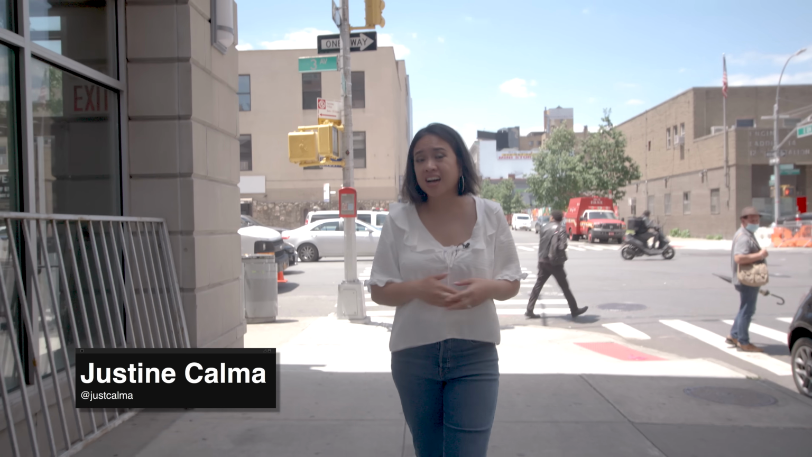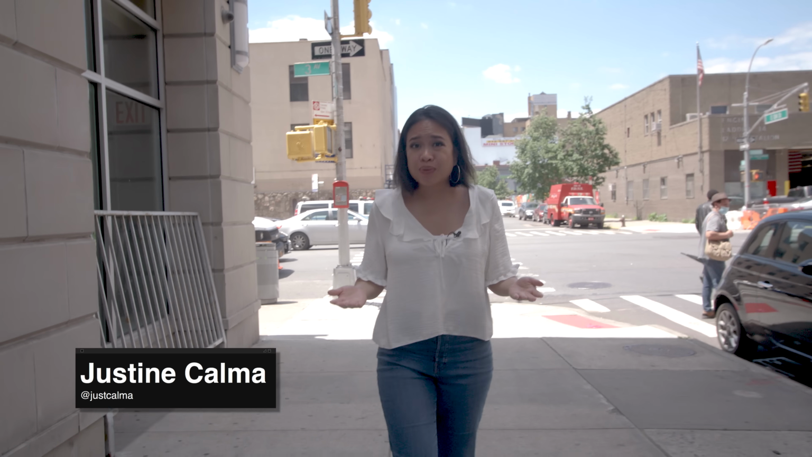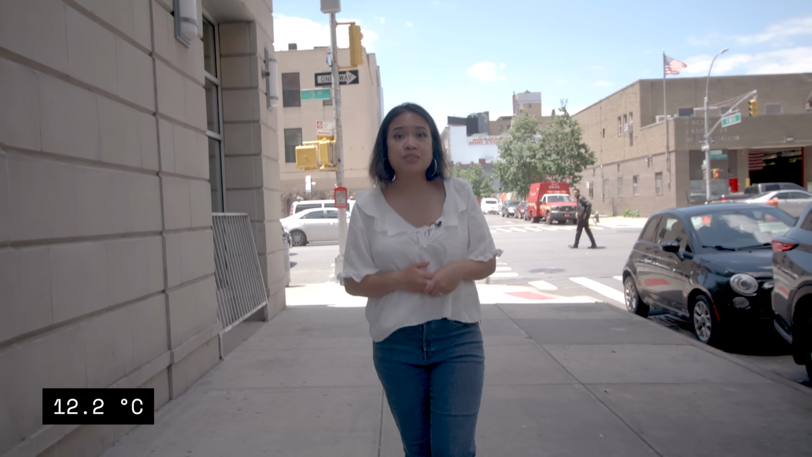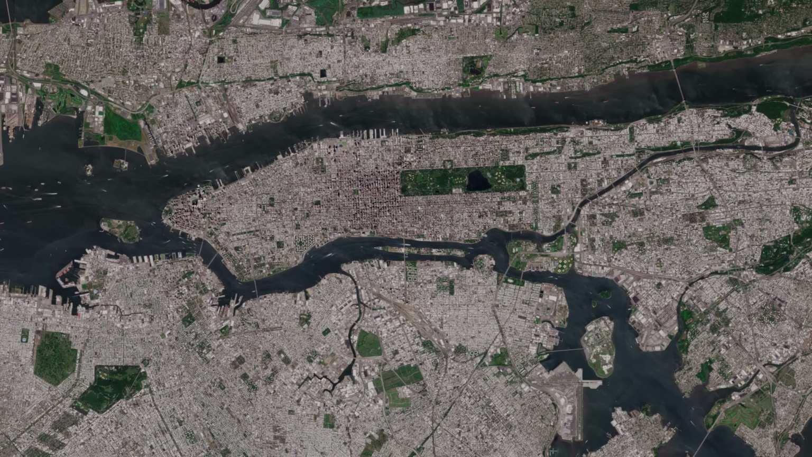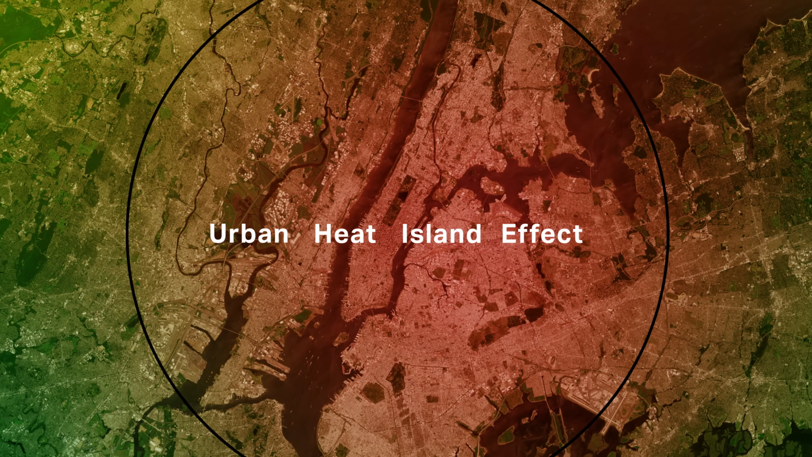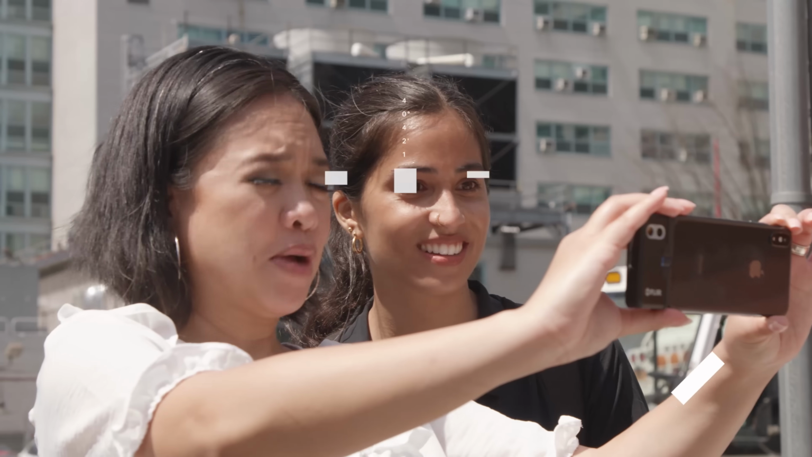Cities everywhere, not just New York, are basically running fevers. They're up to 22 degrees Fahrenheit hotter than surrounding rural areas. It's a phenomenon called the urban heat island effect, and it has serious consequences for cities and their residents. That's actually horrifying.